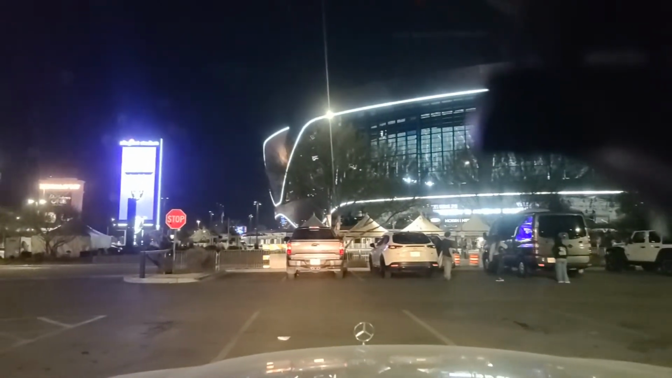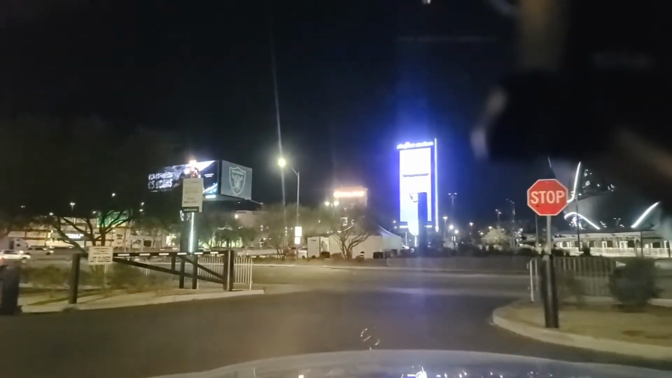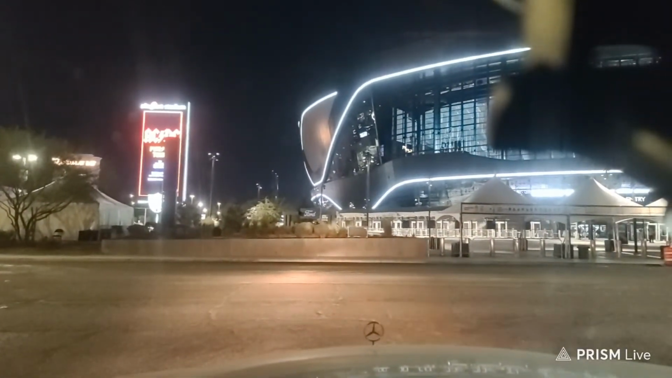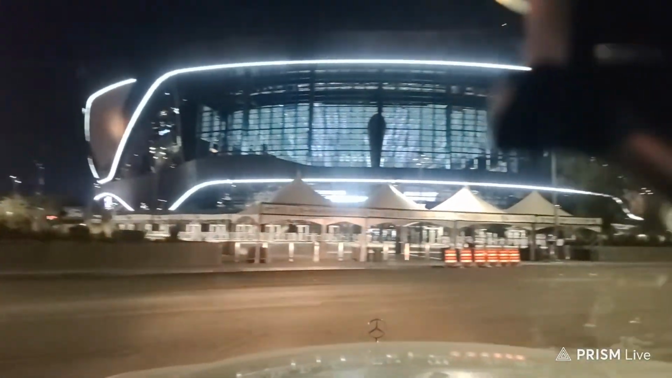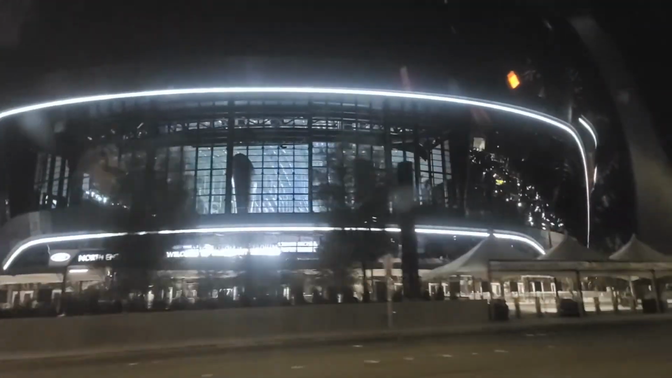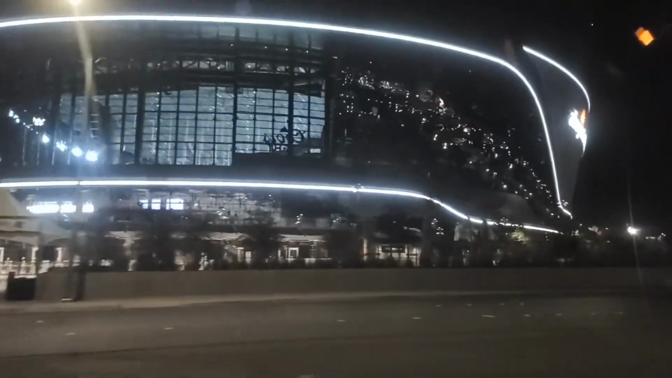We'll go ahead and take a drive up the Las Vegas Strip on this Saturday night in Las Vegas. Thank you for joining us. We have a little cross traffic here, and here we go. So once more here, Allegiant Stadium, home of the Las Vegas Raiders and UNLV Rebels football team.